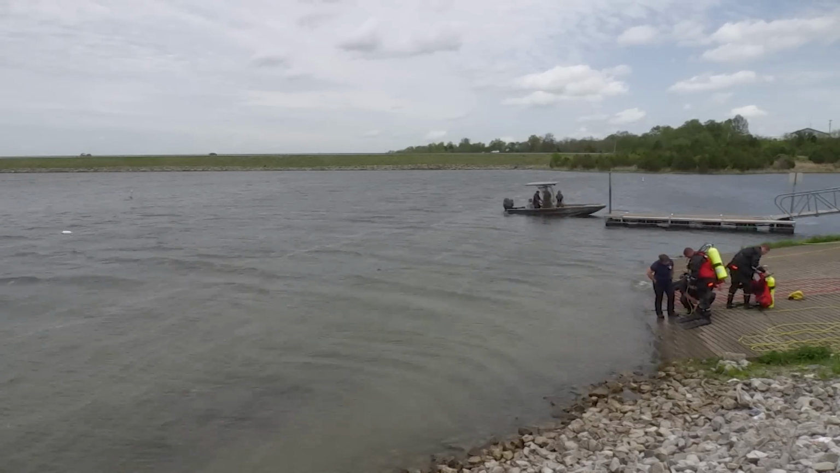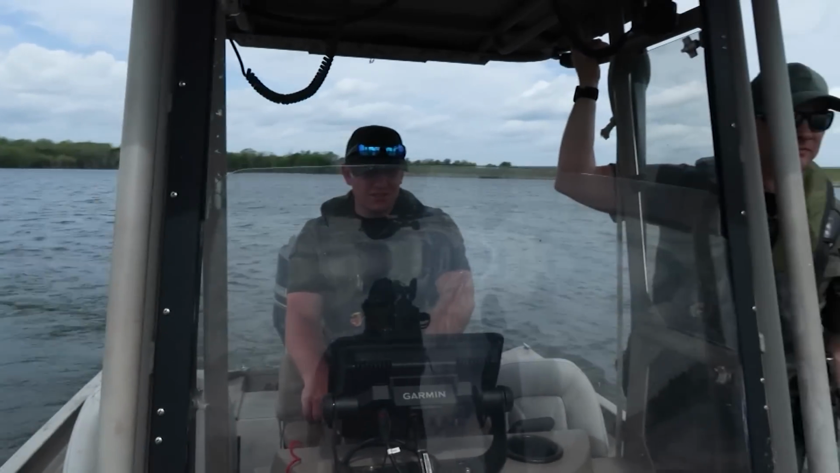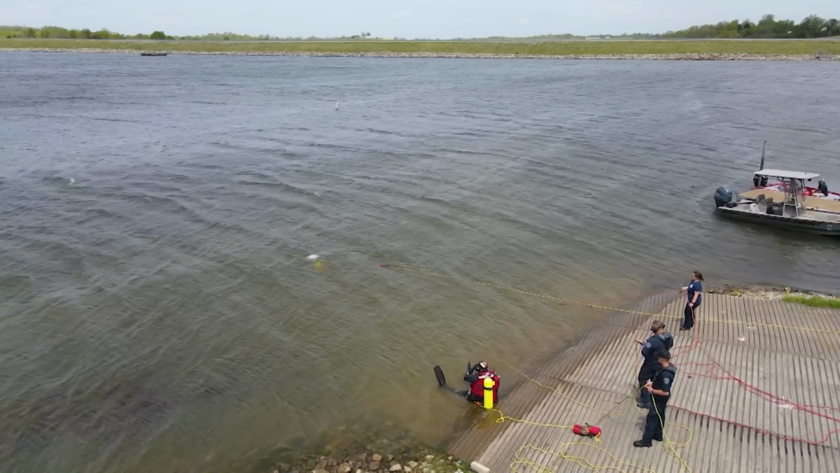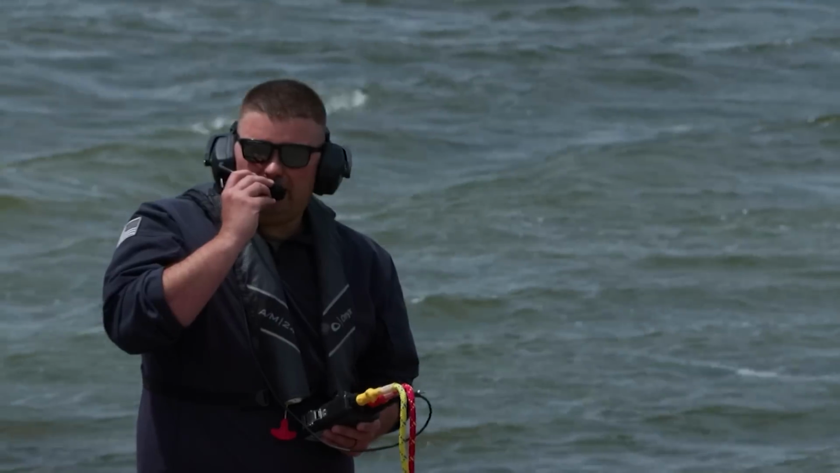Once Taylor County gets set up, they're going to follow that buoy marker down. We've got it attached to magnets at the end of it. They're going to be able to follow that line down to the car. It's going to help us utilize not wasting so much time.